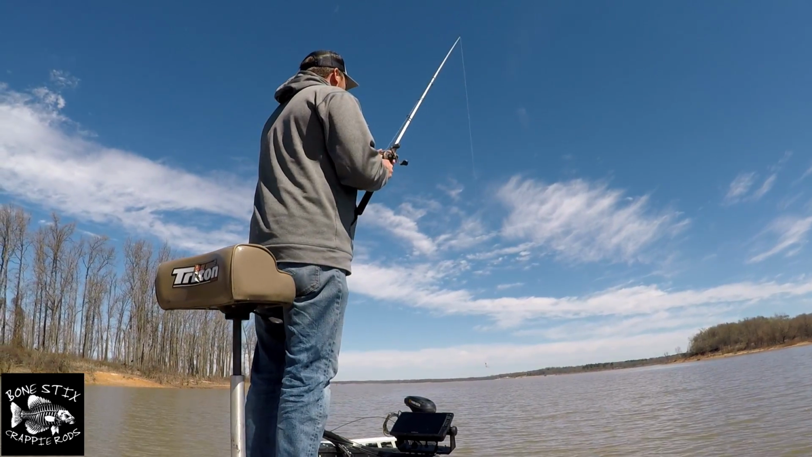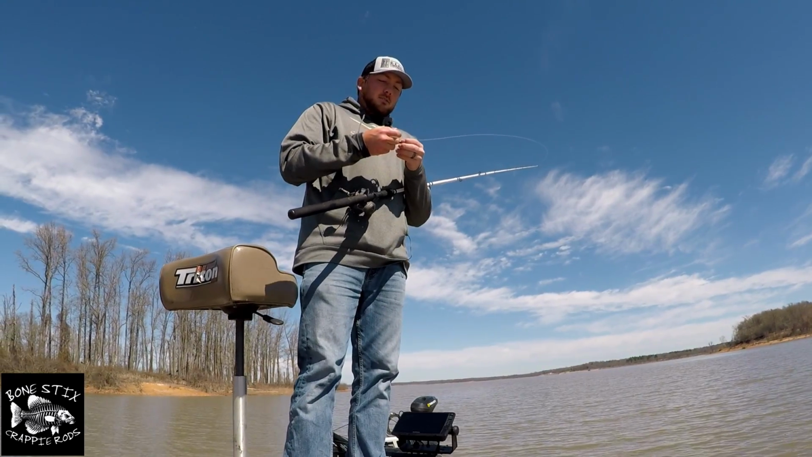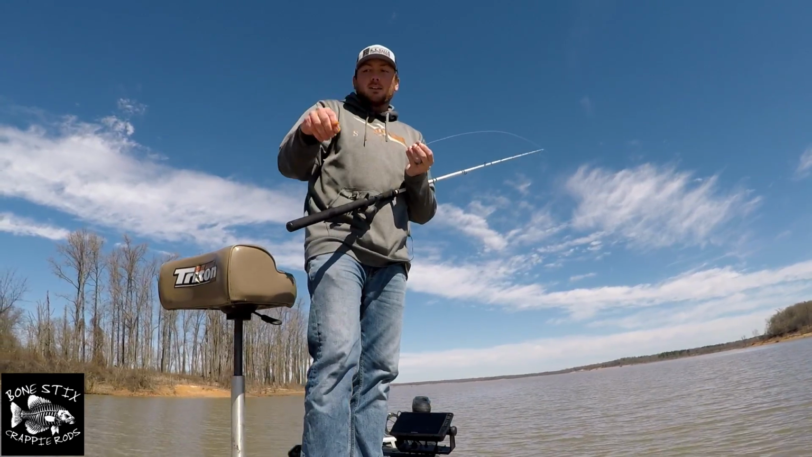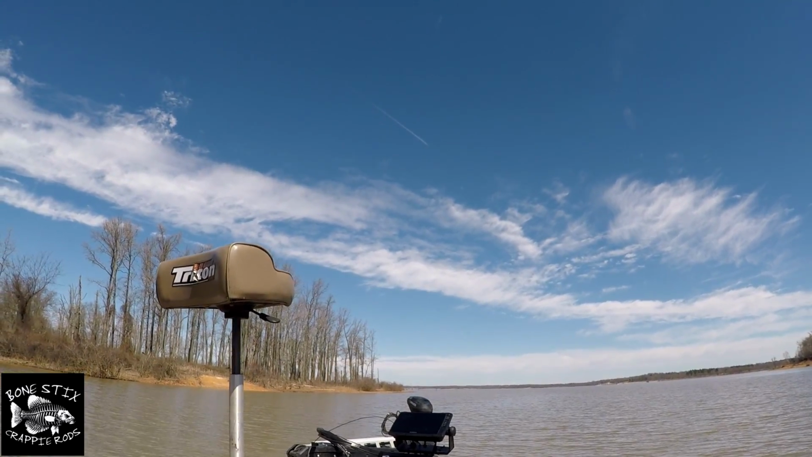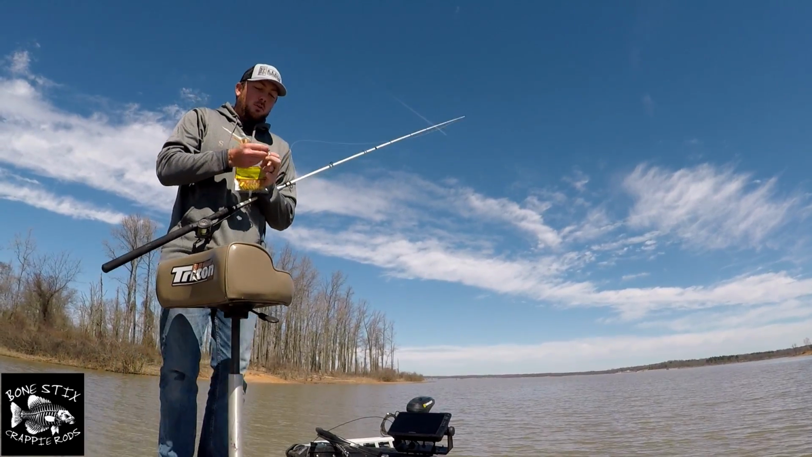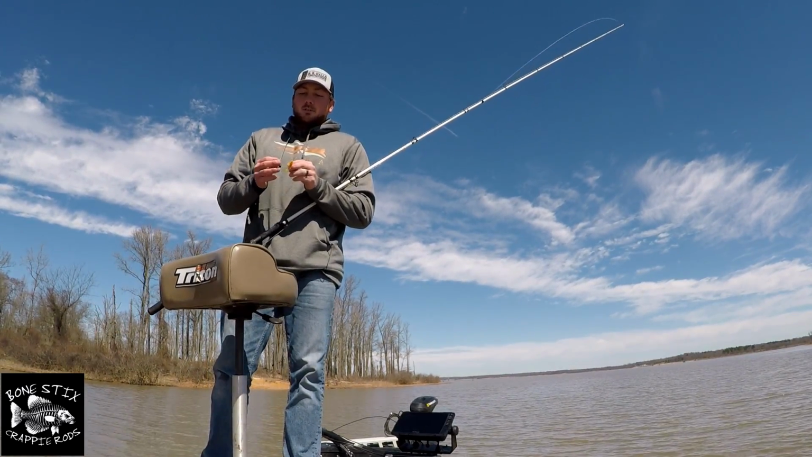I think changing up the profile, which sucks, is I don't particularly like using these baits because you have to slide them back up all the time. And like I caught 3 or 4 fish and it's done. But I mean, sometimes you just got to find the right profile bait. I mean, that fish right there absolutely hammered it.